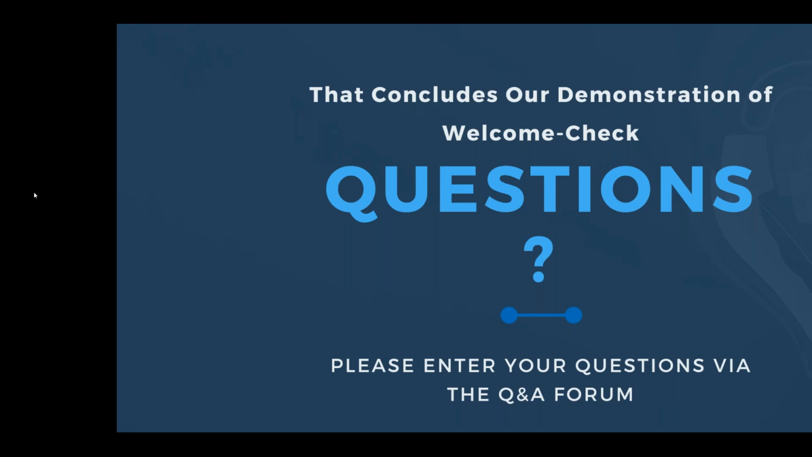All right, hopefully that answers the question. But yeah, it can be a very useful feature. Again, this device on day 1 has temperature scanning and facial recognition out of the box. But what you can do with it, as you grow with the system, it can be pretty advanced or as simple as you want it to be.